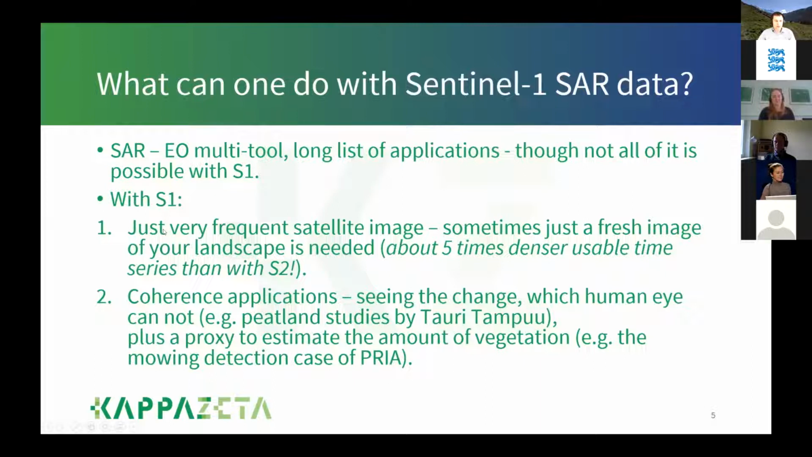So the first use case, which I would say is a very general one, is just a very frequent satellite image. Sometimes you just need a fresh look at your landscape, just how it was yesterday: your forest, your agricultural field, some mining area, sea areas, and so on. So the visual check is sometimes what is needed. And here Sentinel-1 has a good advantage thanks to weather and illumination independence. It provides about 5 times denser usable time series than Sentinel-2.